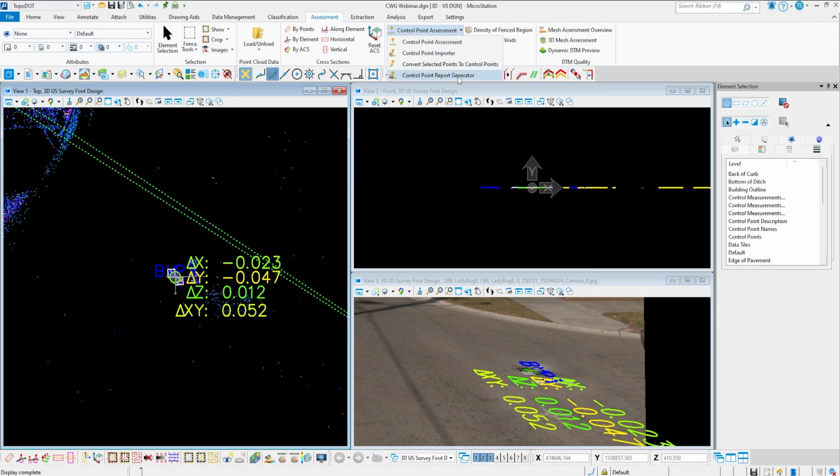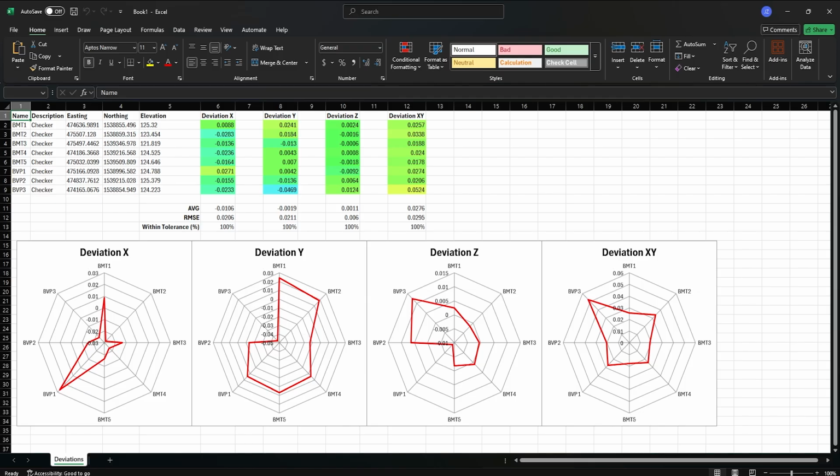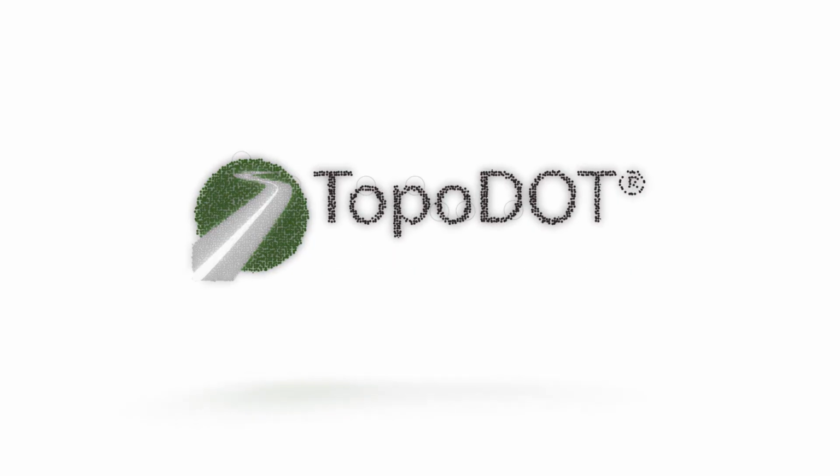With these updates, the control point to data assessment tool delivers the speed, accuracy, and flexibility you need to ensure your control data is dependable, the critical foundation for any project. This major upgrade is available now only in TopoDOT version 2025.2.